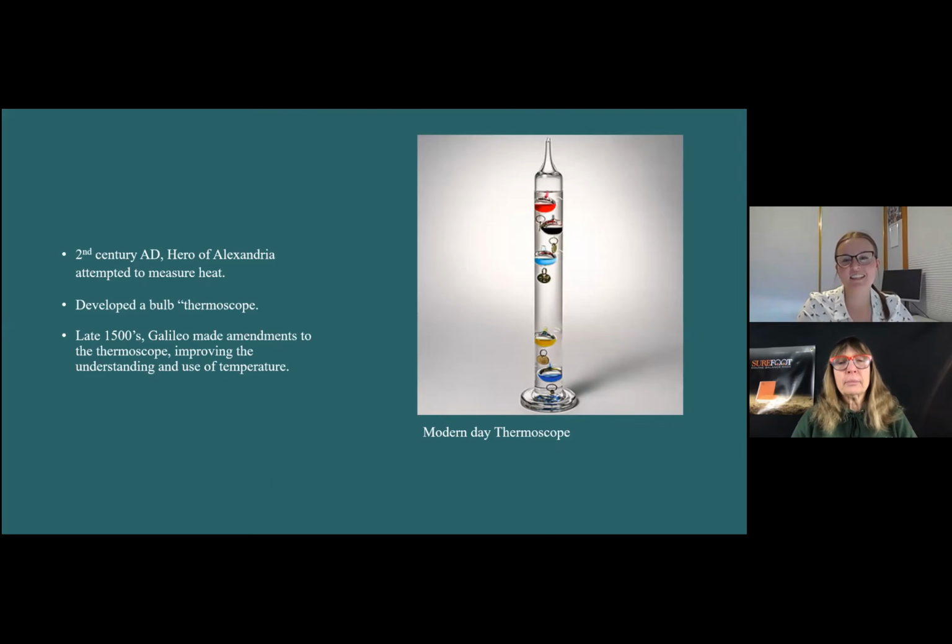And then in the 2nd century AD, Hero of Alexandria attempted to measure heat. He developed the bulb thermoscope. And then moving into the late 1500s, Galileo made amendments to his thermoscope, improving the understanding and use of temperature.